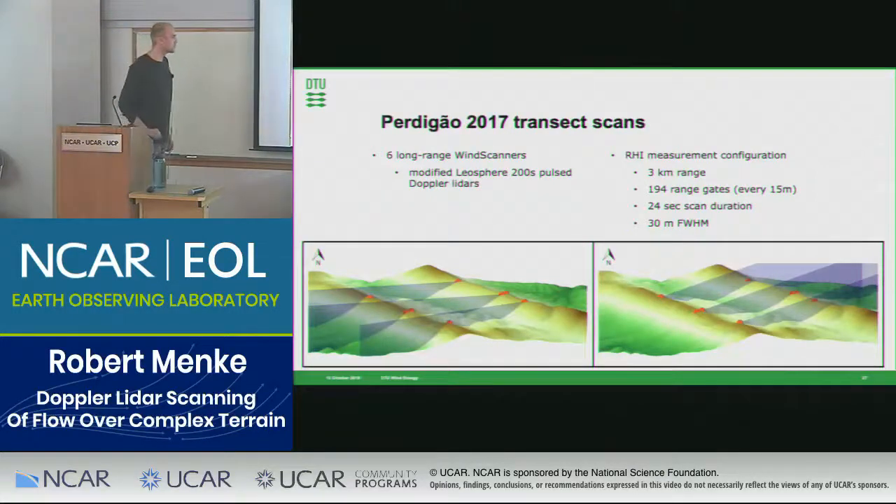So we used the same lidars as in the previous study. Basically, we brought 8 of these scanning lidars to Portugal, and in this study I used 6 of them that carried out RHI scans basically perpendicular to the ridges, from both ridges, so we had them in both directions. We had a scanning range of 3 kilometers, range gates, measurement points every 15 meters, and one scan took 24 seconds. And again, the same 30 meters averaging volume.